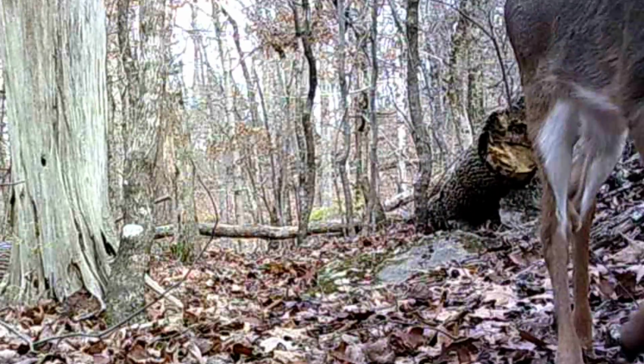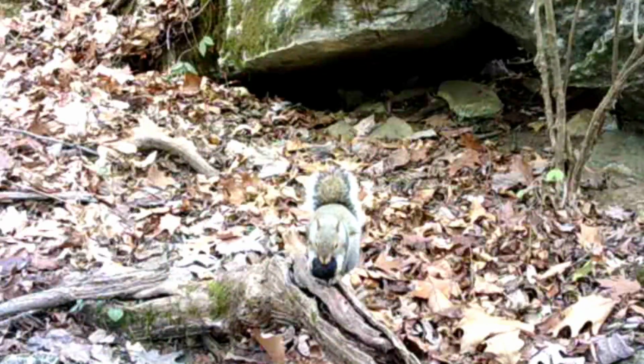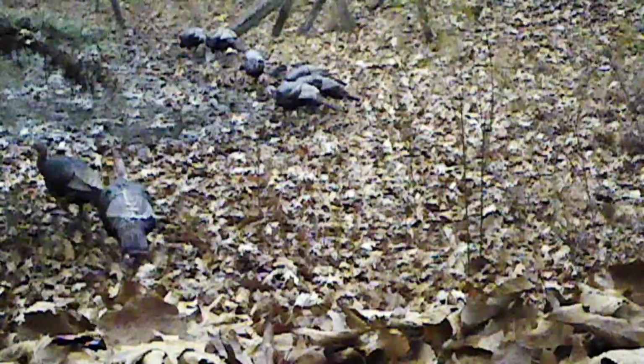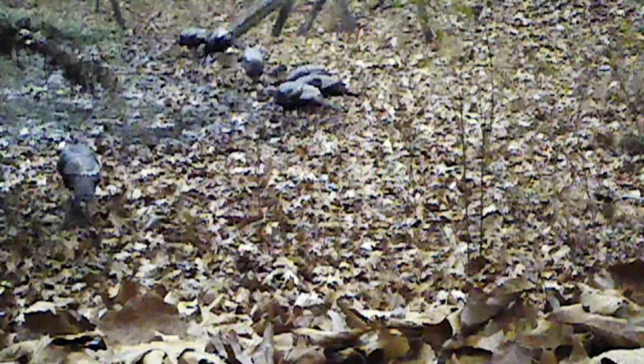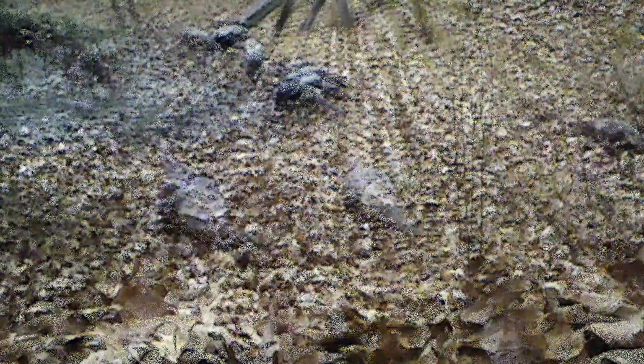Back on the ridge, that old yearling walking through. And this is a favorite dinner hole, the old rock motel for this squirrel. He loves to get them walnuts in that tree next door. And down at the pond, you can see the water's coming up, and everything's enjoying it too. The turkey really love it here.